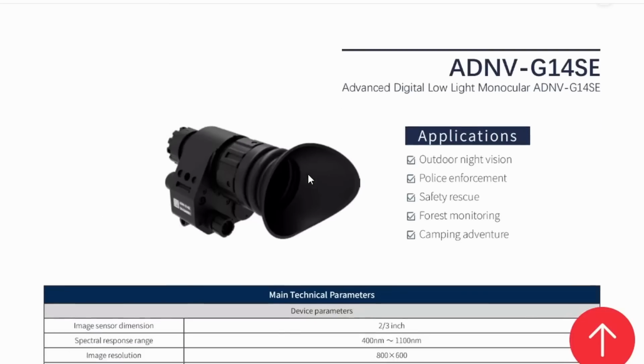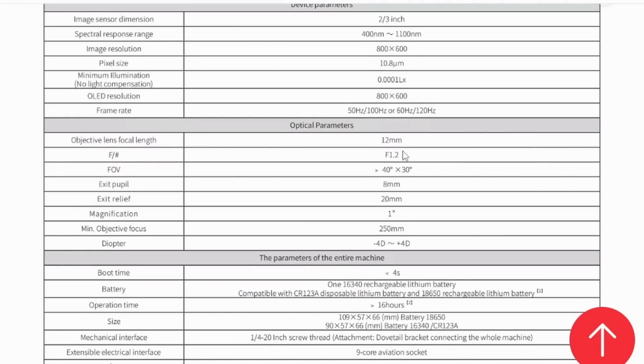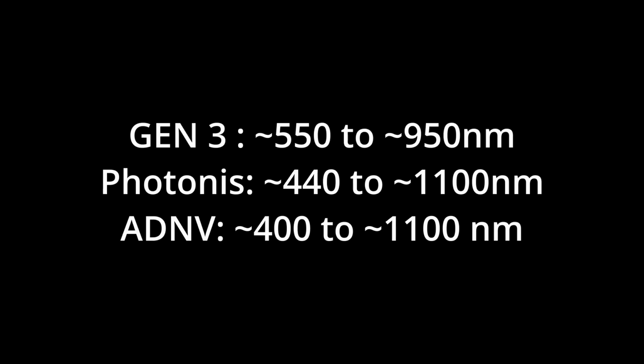This is where things get interesting. The G14SE uses a second generation high performance BSI CMOS solid state 2/3 inch sensor. This sensor has a spectral sensitivity from 400 nanometers to 1100 nanometers. The ADNV sensor can detect light 200 nanometers higher in wavelength than most modern Gen 3 tubes. In the pro and con section of this video, I will discuss the advantages of this expanded wavelength.